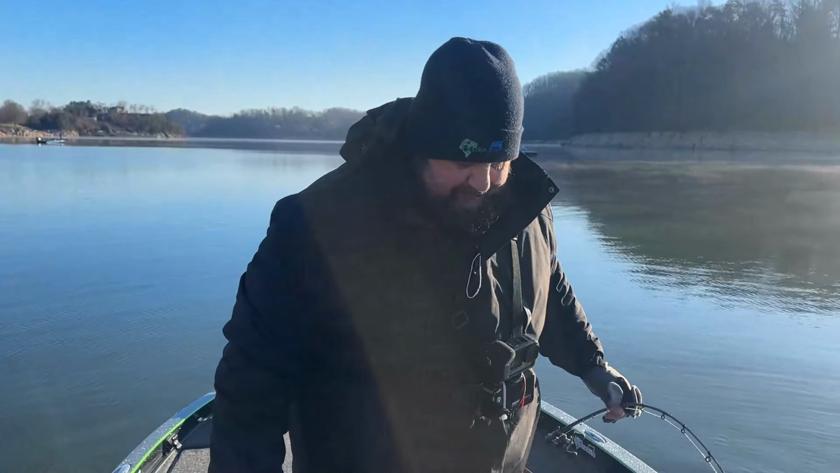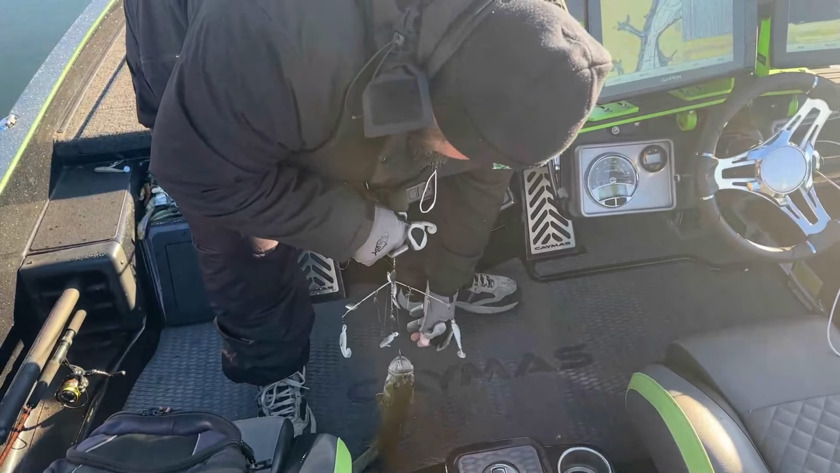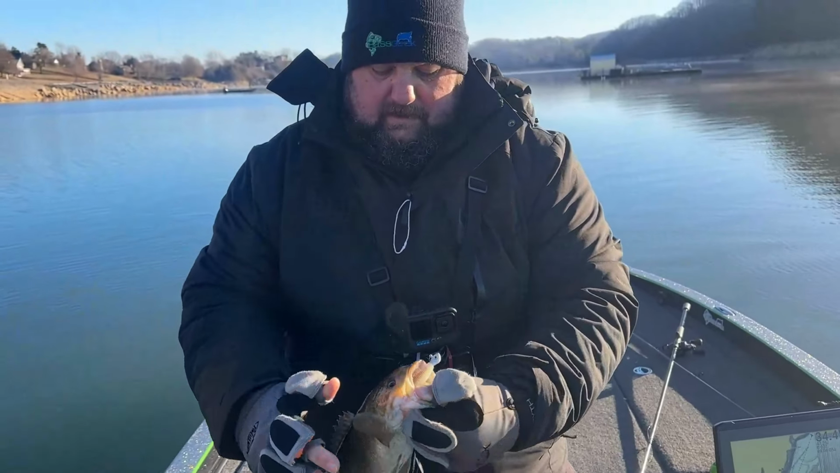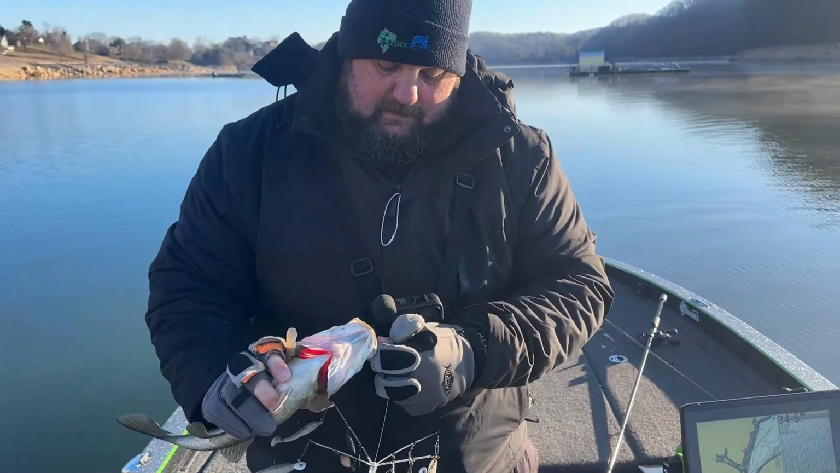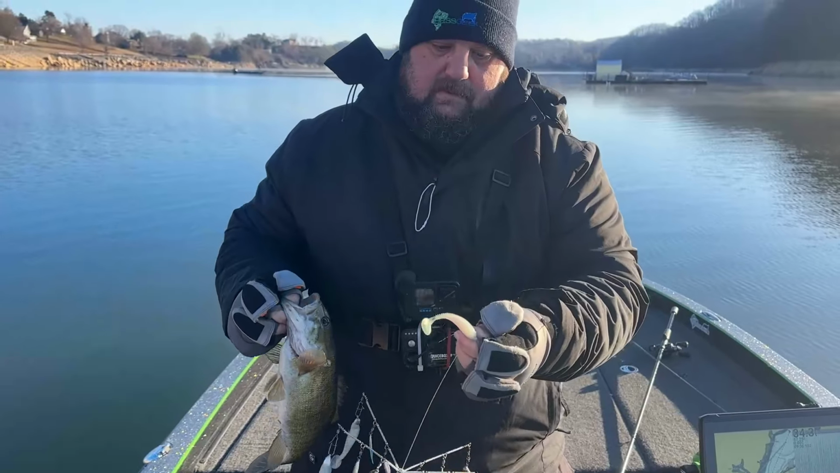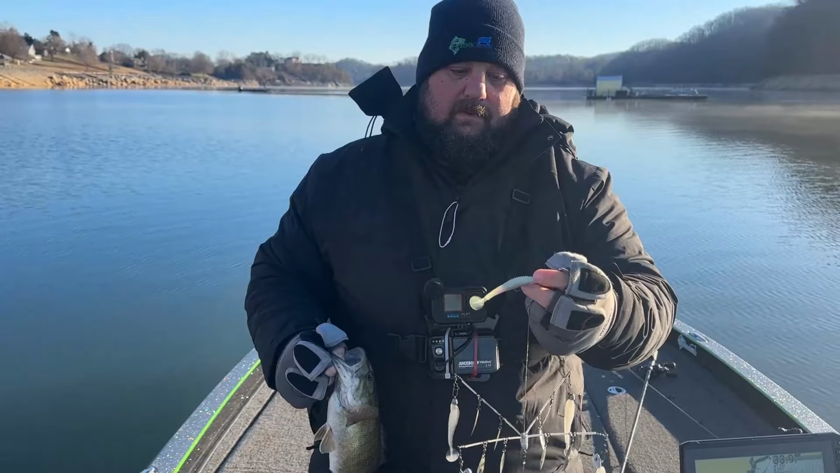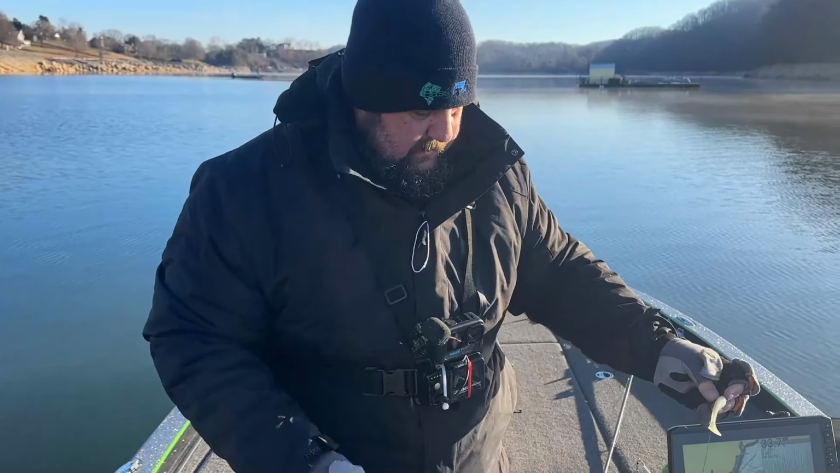Jigging an A-rig. He got that painted one too, so he liked that. Right in the snoot. So like I said, we put a little bit of purple. That's a ghost shad. We put a little bit of purple and just a touch of chartreuse on it. It's faded out pretty good.